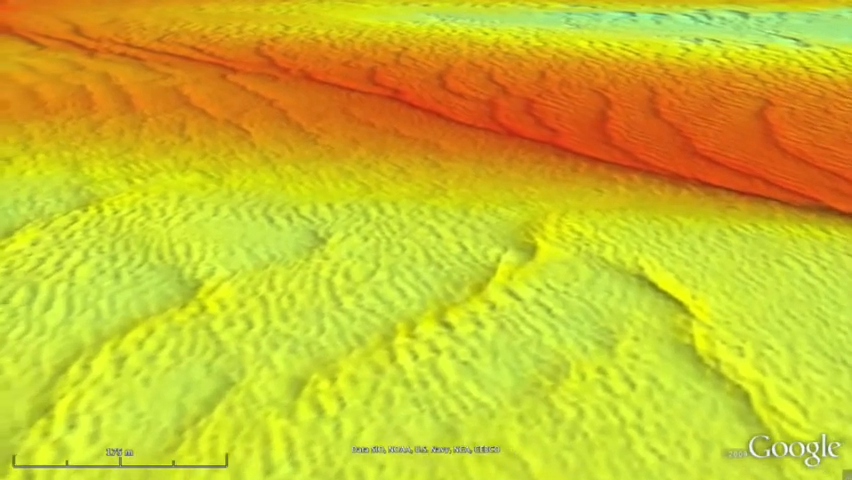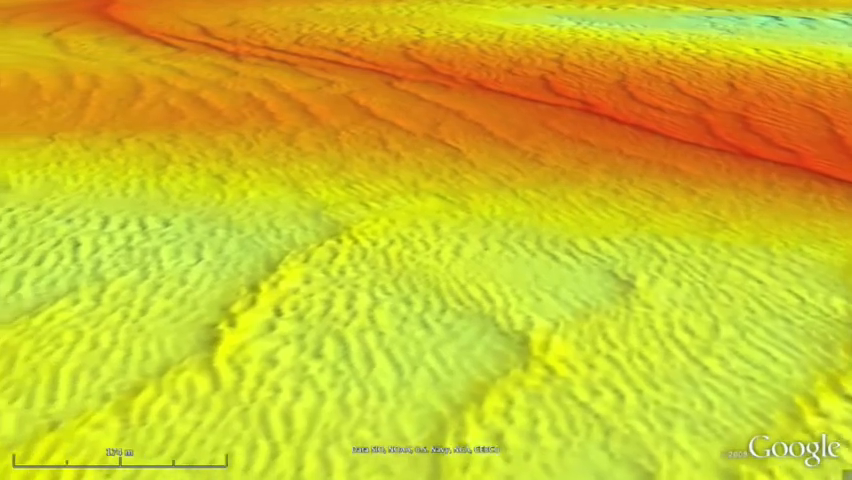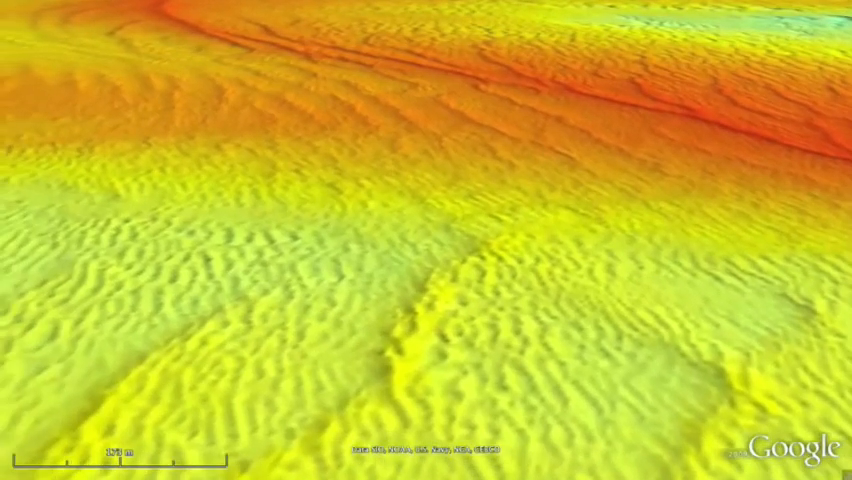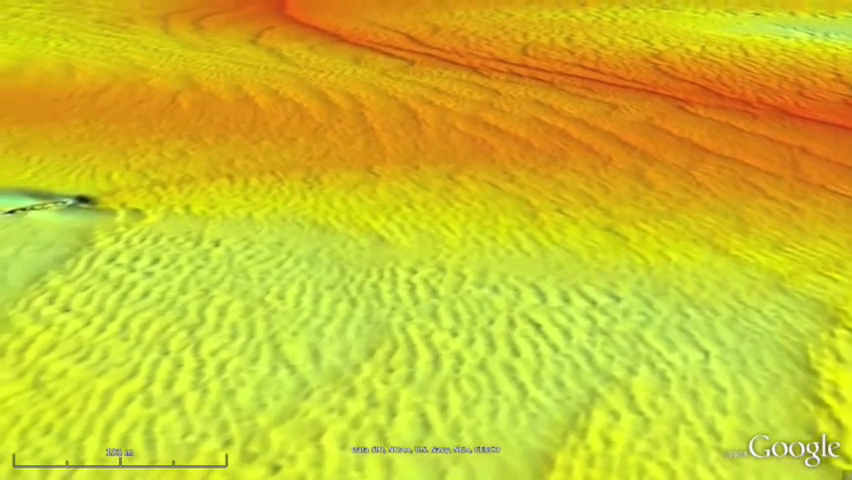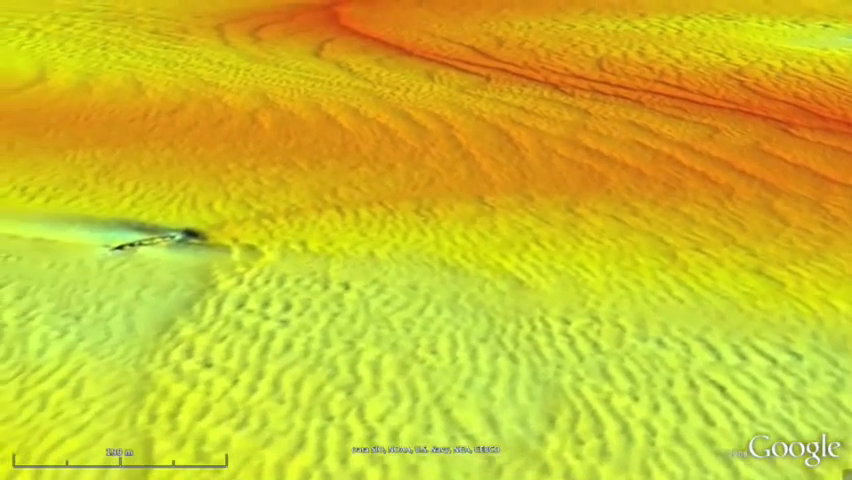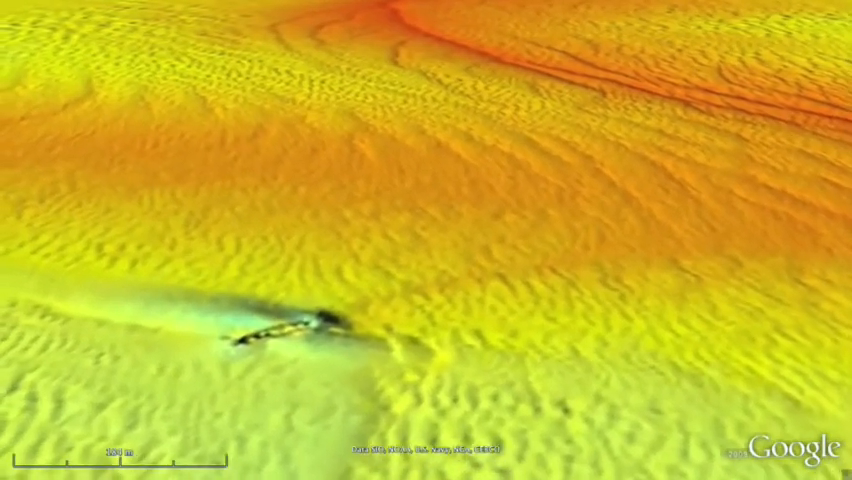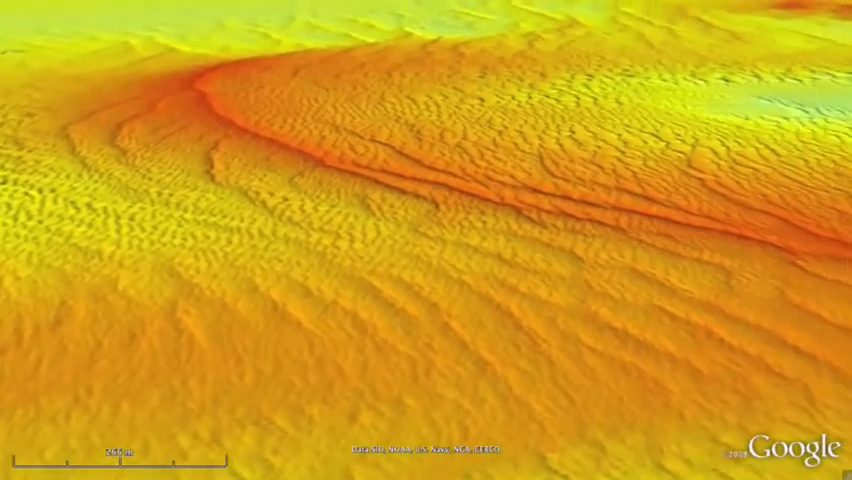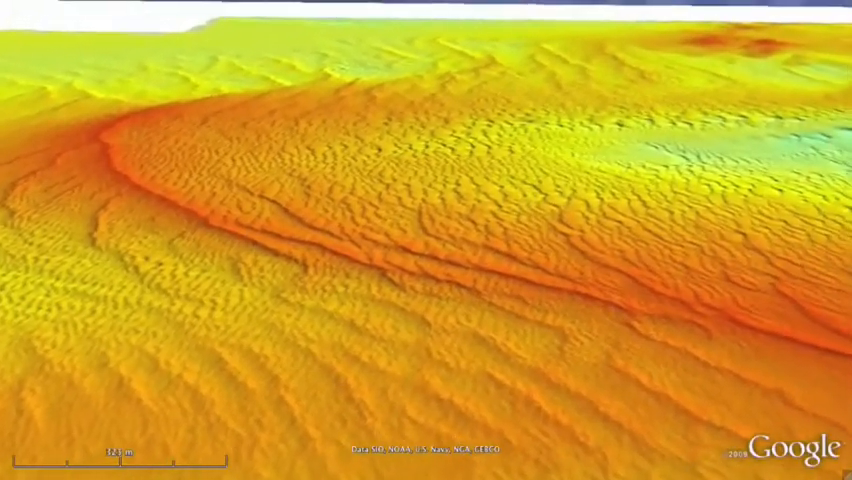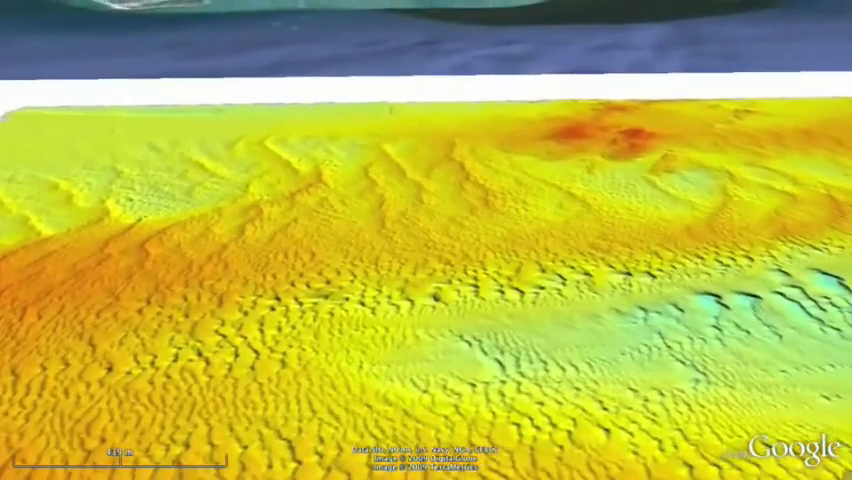Continuing our flight to the west, we can clearly see the range of sand wave features etched upon the seafloor. A shipwreck comes into view. Notice the scour marks are more pronounced on the west side, indicating the current is stronger from the east. This dominant current is also causing the sand waves to migrate westward.